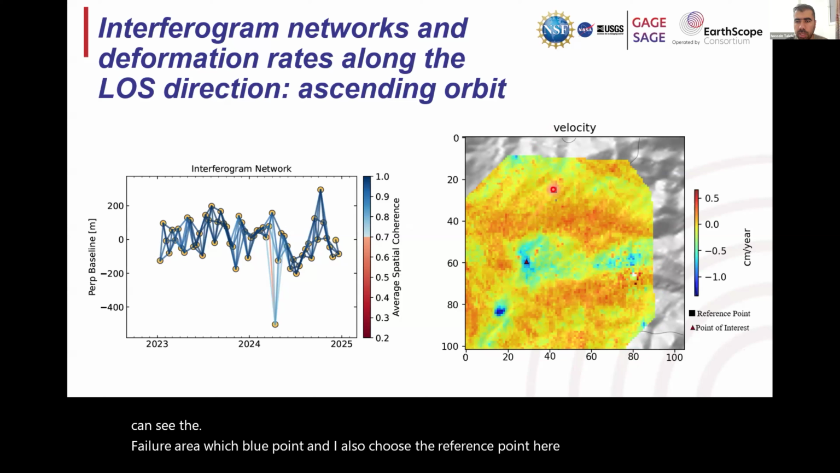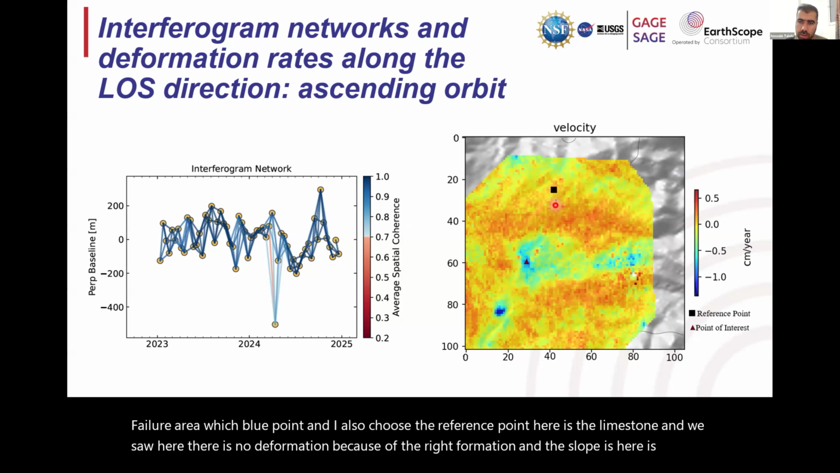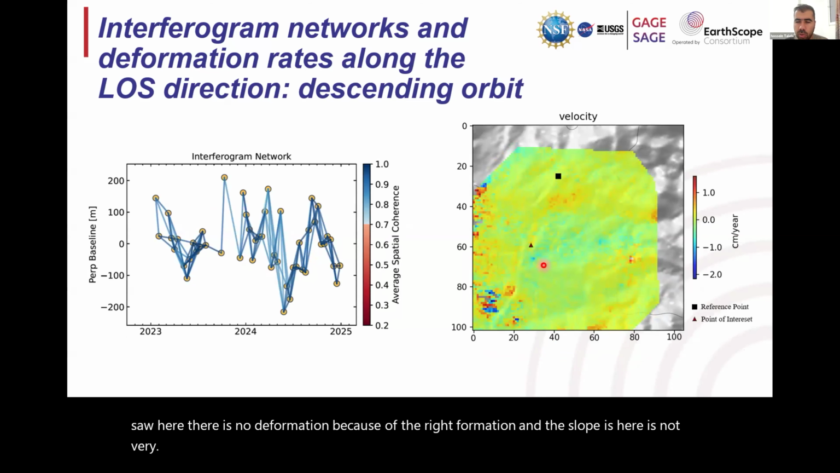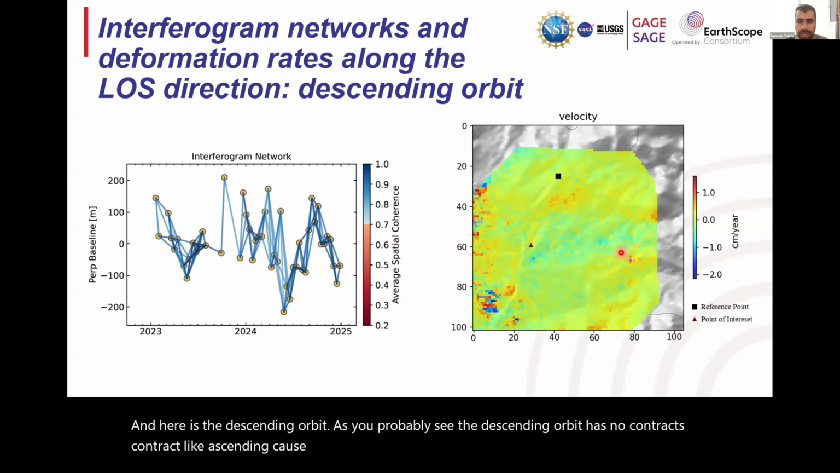Here is the limestone, and we saw there is no deformation here because of the rock formation, and the slope here is not very long. And here is the descending orbit. As you probably see, the descending orbit has no contrast like ascending because of the vector of the line of sight and the vector of the displacement. And here we have very high coherence.